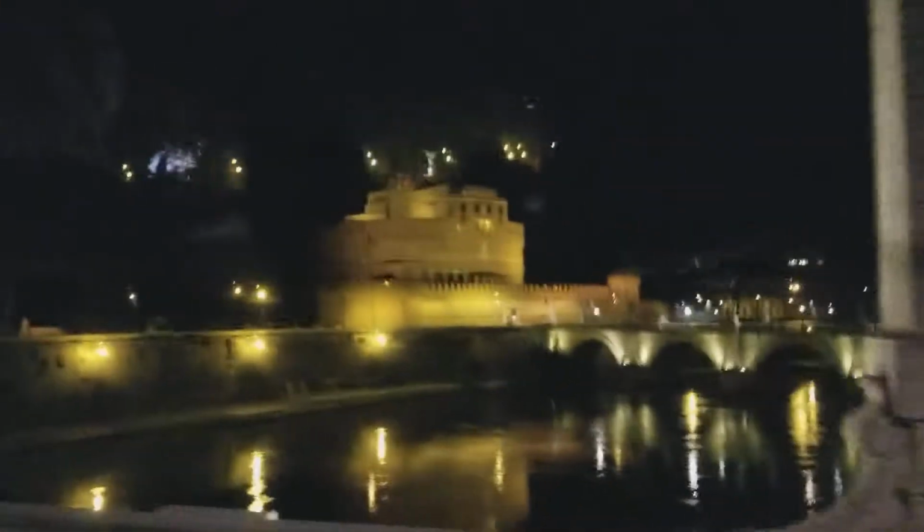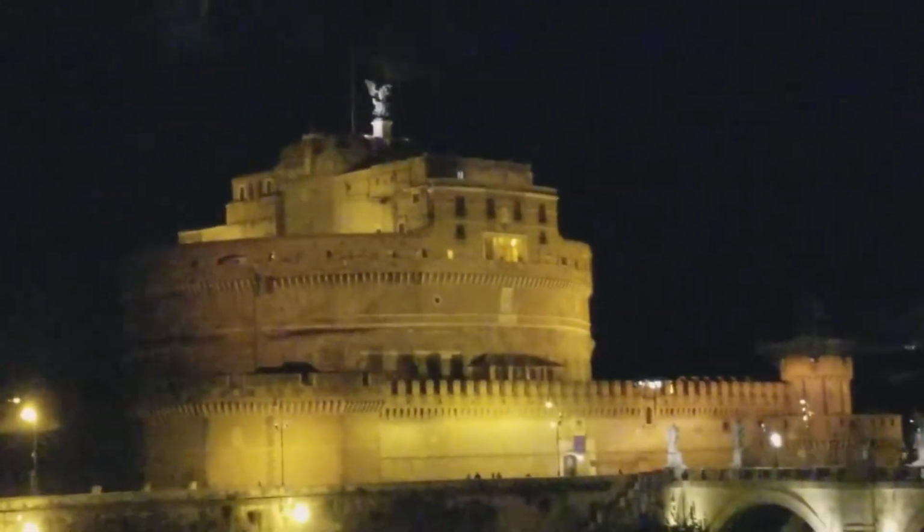Now we are looking at the most beautiful monument. Look to your right. Over there is Castel Sant'Angelo. So that was built, first of all, the lower part dates back to the 2nd century AD. It was built to be the mausoleum of the Emperor Hadrian.